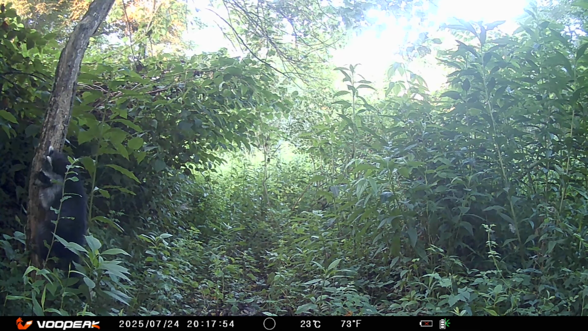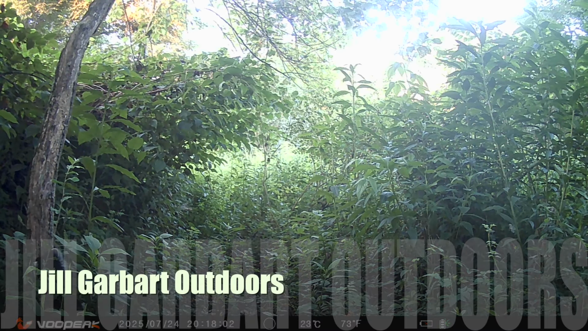There on the left, the little gray one was going to climb a tree too. It decided to come down. Just playing around or looking for a lookout. Tree doesn't look too stable at the top.